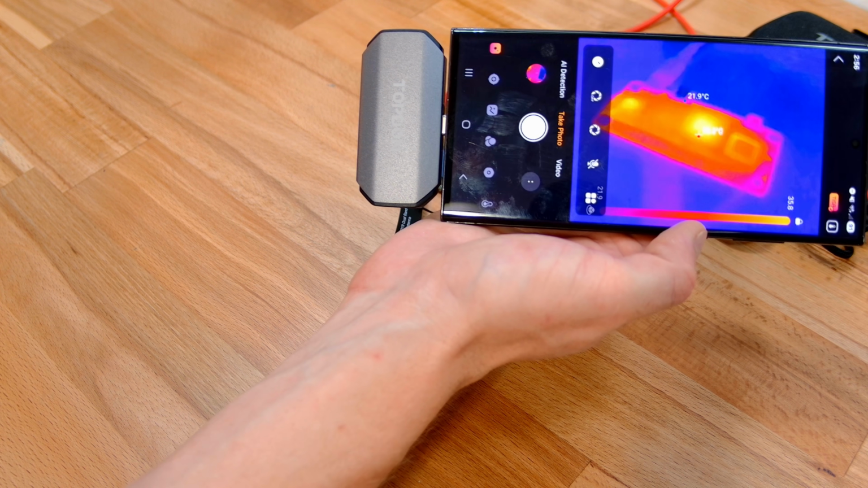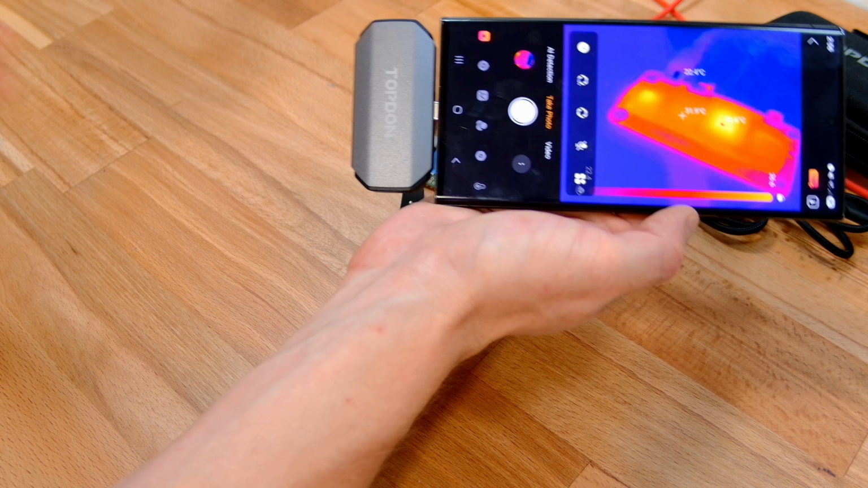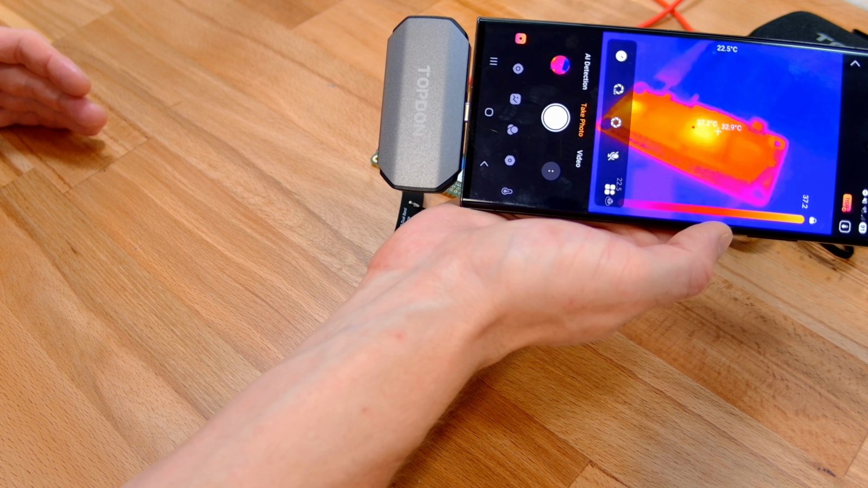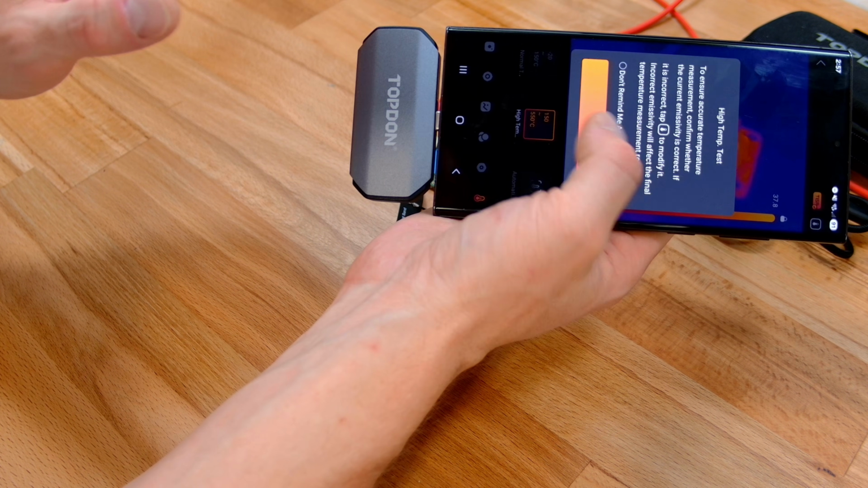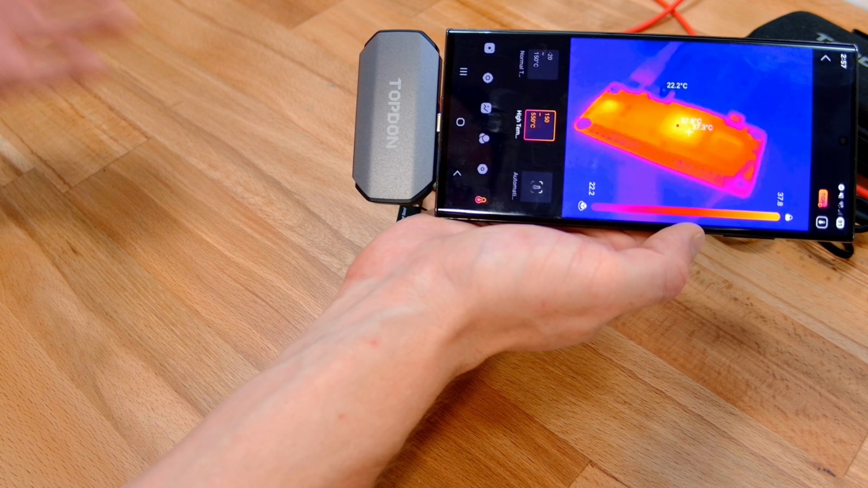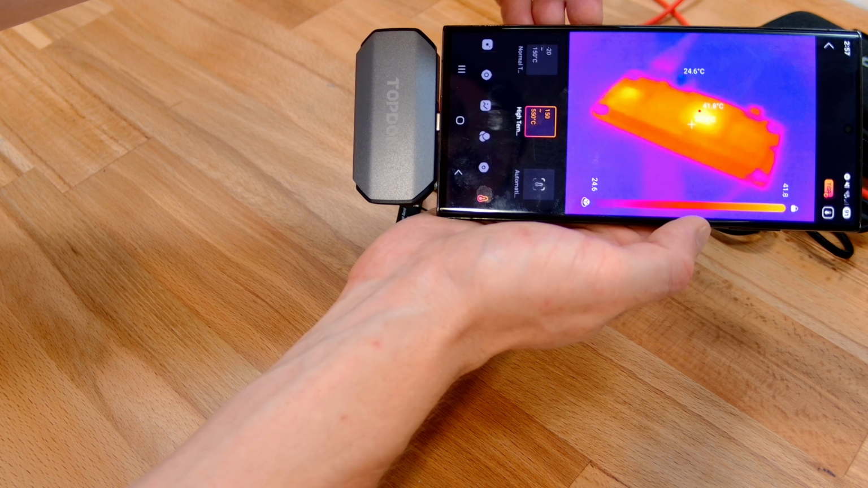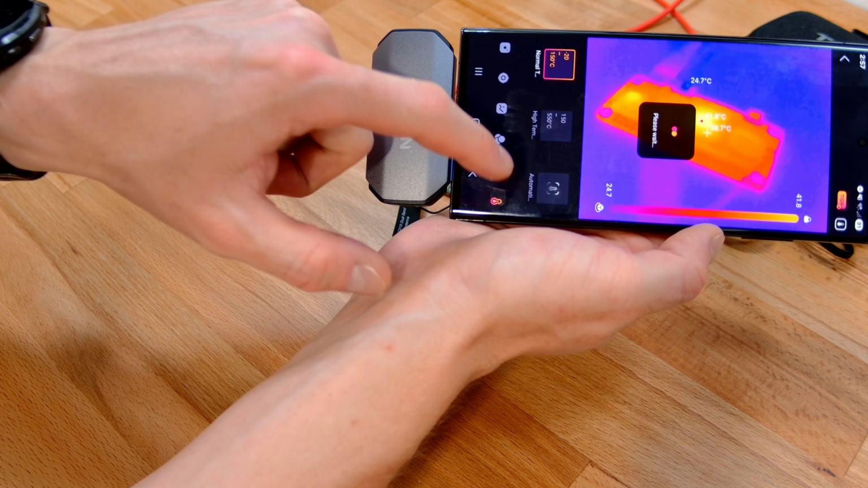So this device is kind of mid-range in what they offer. I believe they're bringing out a new one, but it's not entry-level like the TC001 like we were looking before. It's got a whole pile of features built in though. So if we quickly have a look through, you can set it to the high temperature range, which isn't going to be as useful here, but if you're doing anything really severe, that's when you're going to want to know more about it. So you can see we've got more noise in the background. We're only doing -20 to 150, so that's going to be more valuable here.